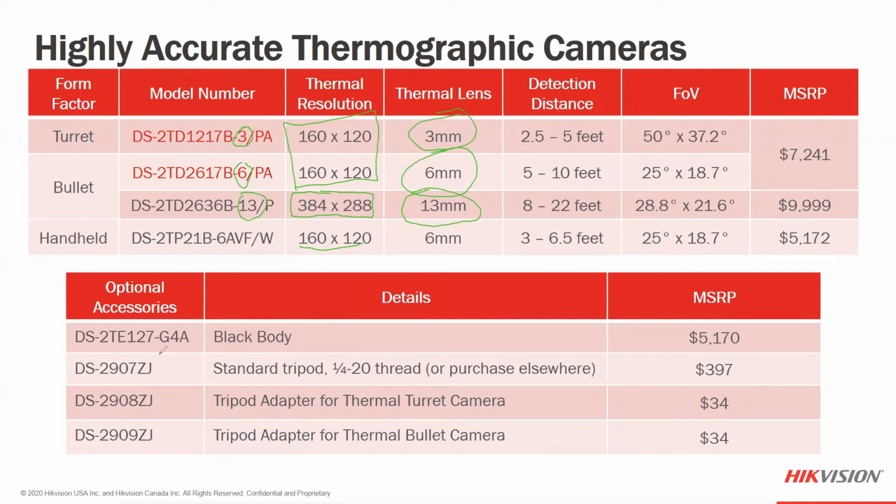You can see that adds a lot of cost, to increase the accuracy level, yes. It also increases the installation time and other factors, as the black body has to be mounted and within the field of view of the camera the whole time. So you now have 2 items to mount, 2 distances to worry about for direct line of sight.